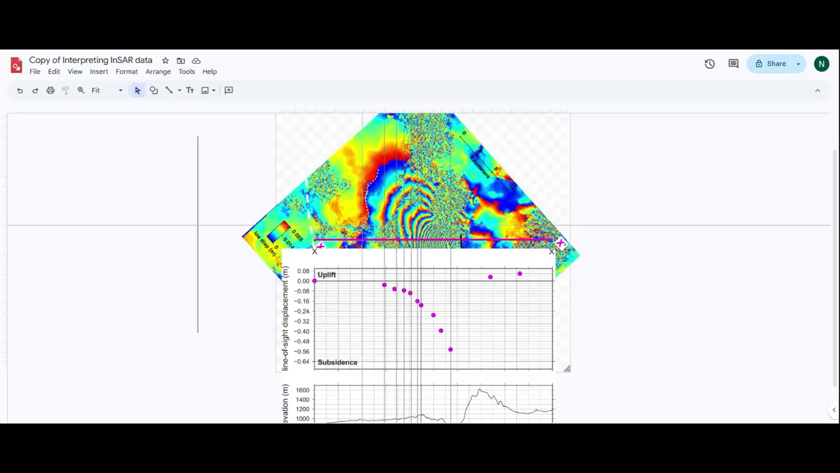So I was thinking it's about almost 0.2, like 2 millimeters basically. And then going forward, 2 centimeters, sorry, and then going down towards the center, it actually increases because it's moving away from the satellite, so we have the subsidence.